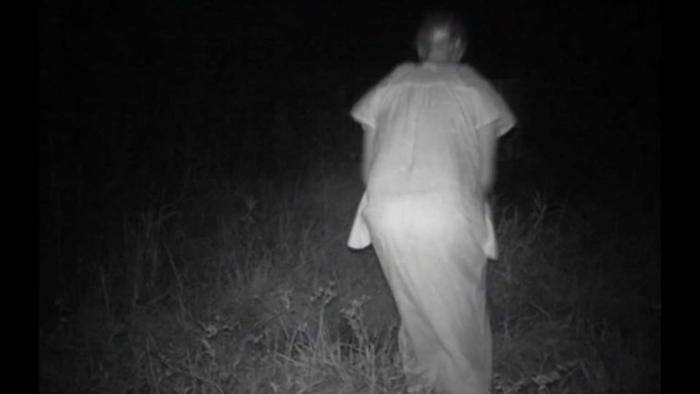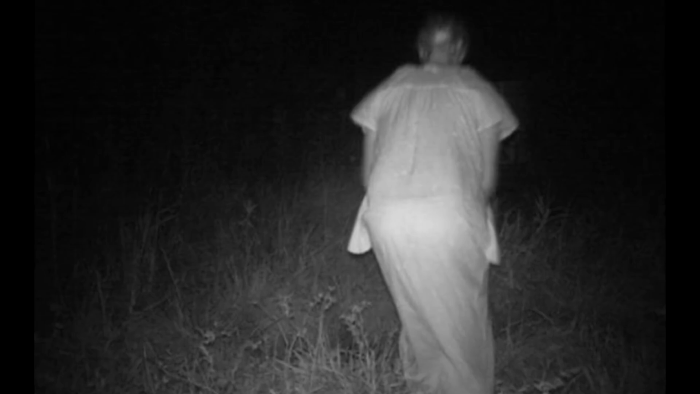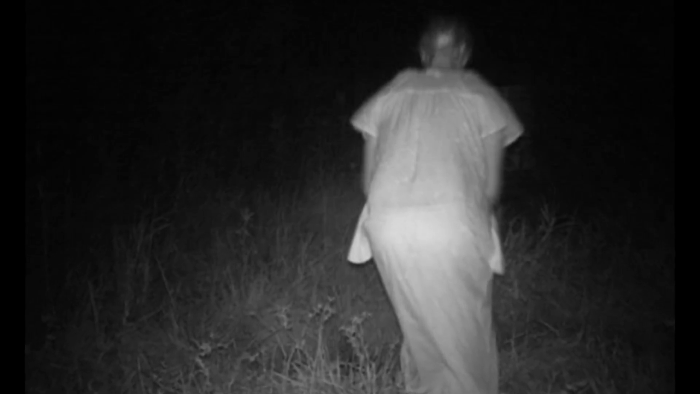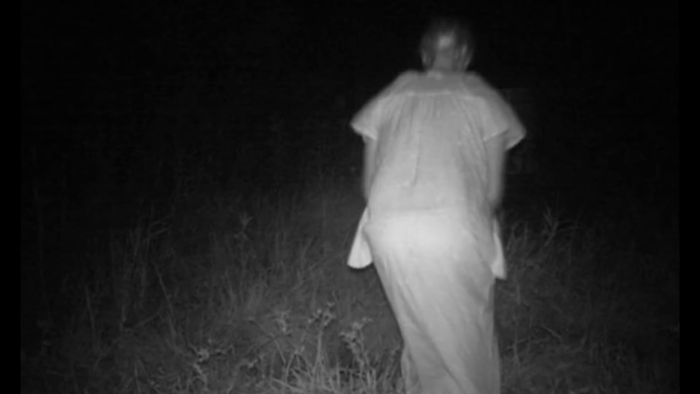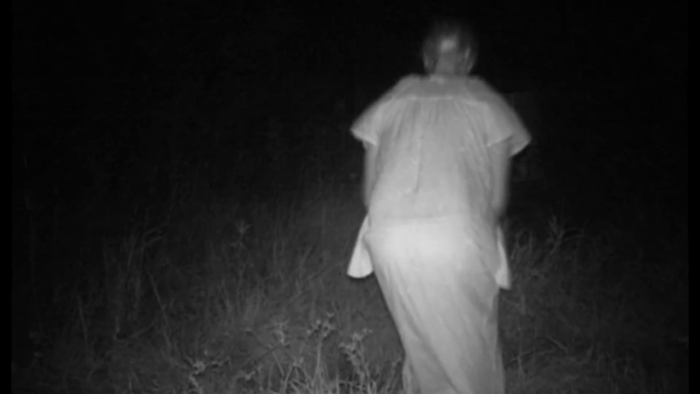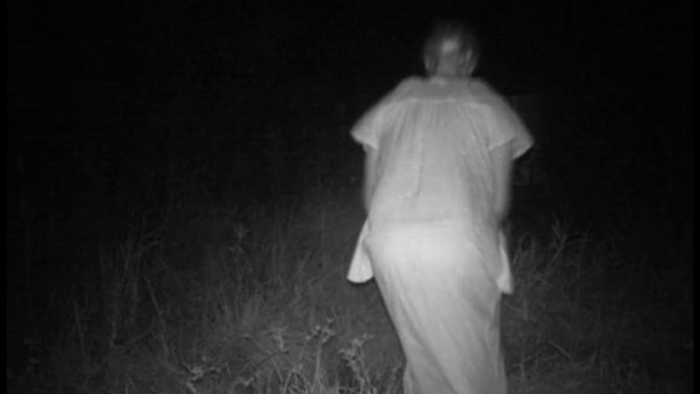This trail camera photo captured an elderly woman wandering alone in the forest at night. The fact that she is wearing a long white dress has led some to speculate that she might have been a patient at a nearby hospital. Perhaps the woman simply got lost in the dark. Others think she could be a ghost or even someone about to participate in a sinister ritual. Regardless of who or what it is, the photo is undeniably creepy.